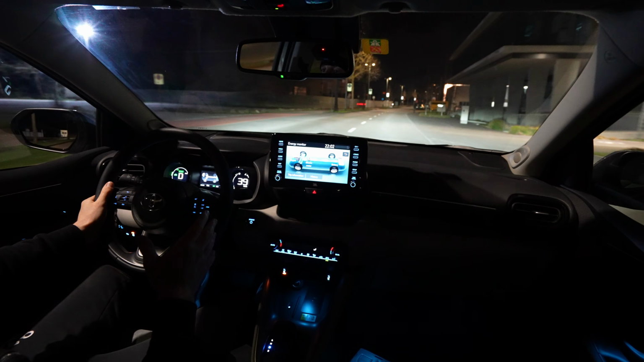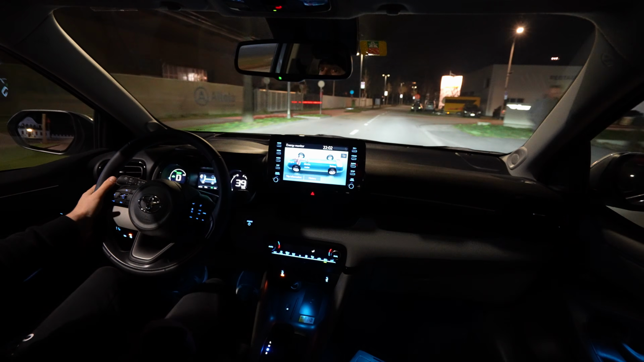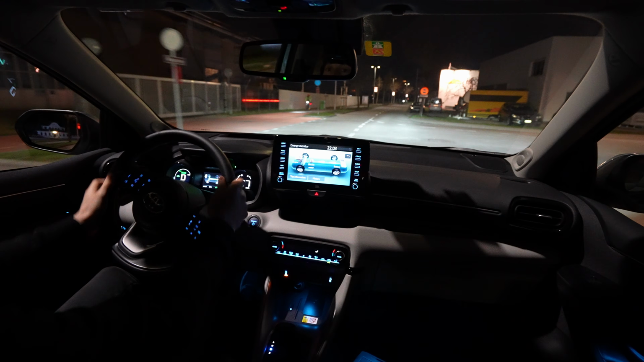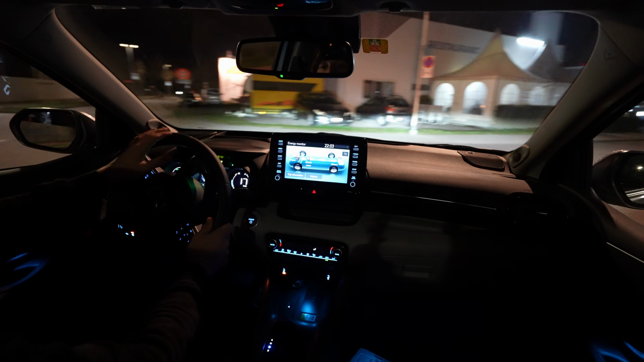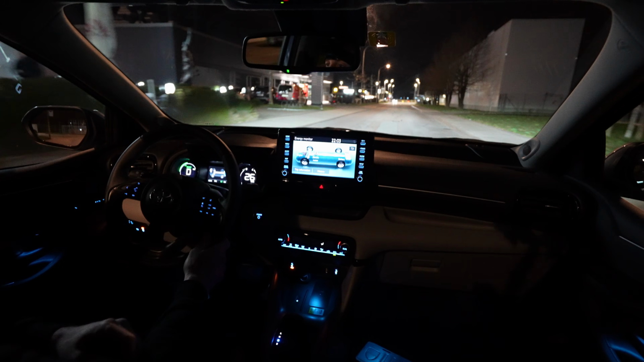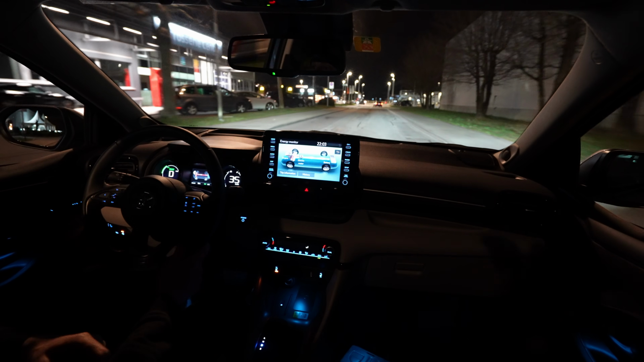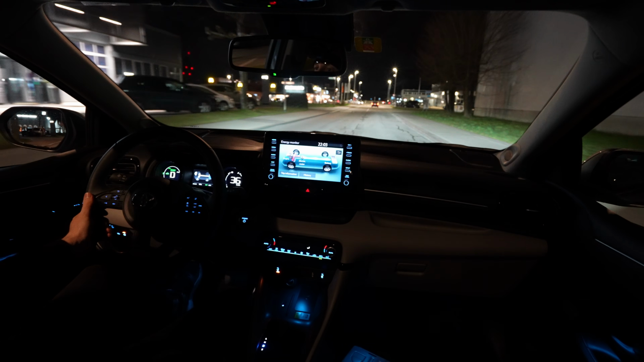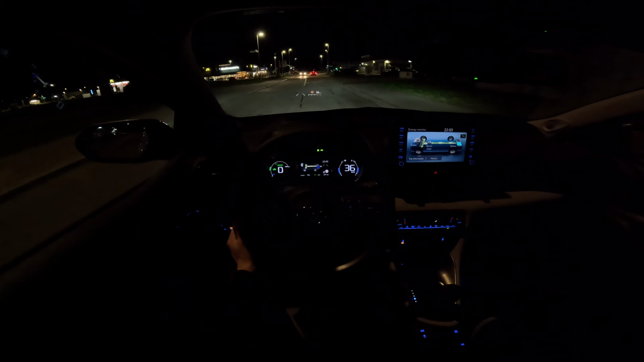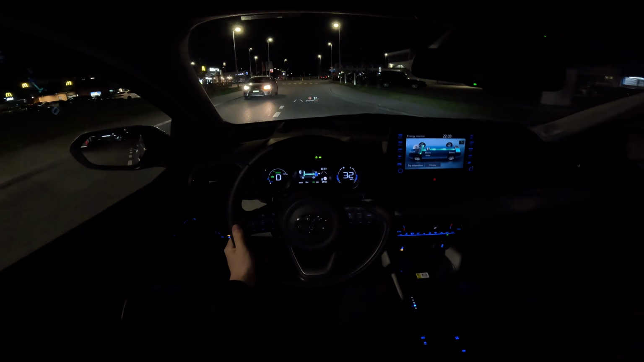We drive in eco mode right now. We will use only eco mode. If you want to see it in sport mode or more driving styles, check out the other test drive, because in this one I will drive economically. I will drive only for the lights, so that you can get an idea of how it is to drive in the nighttime. Here are a few bumps and the car is doing fine.